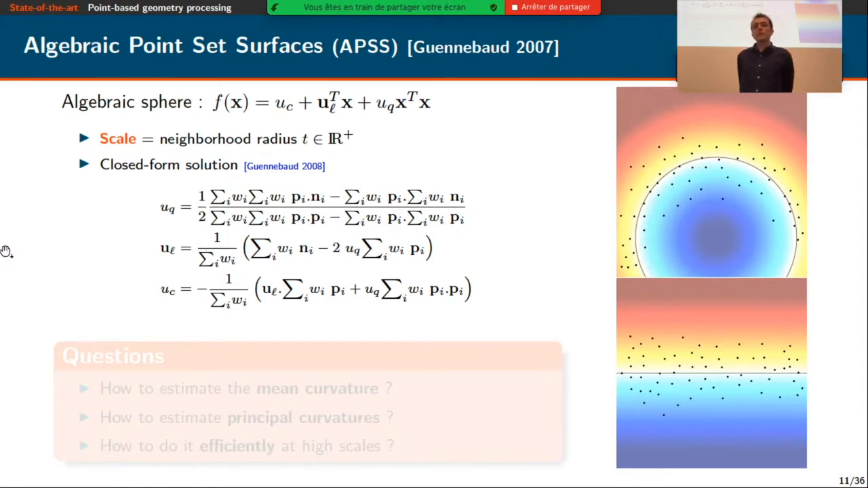So evaluating the APSS is fast. It's also compact in memory. And we can perform any mathematical analysis of these analytical equations.